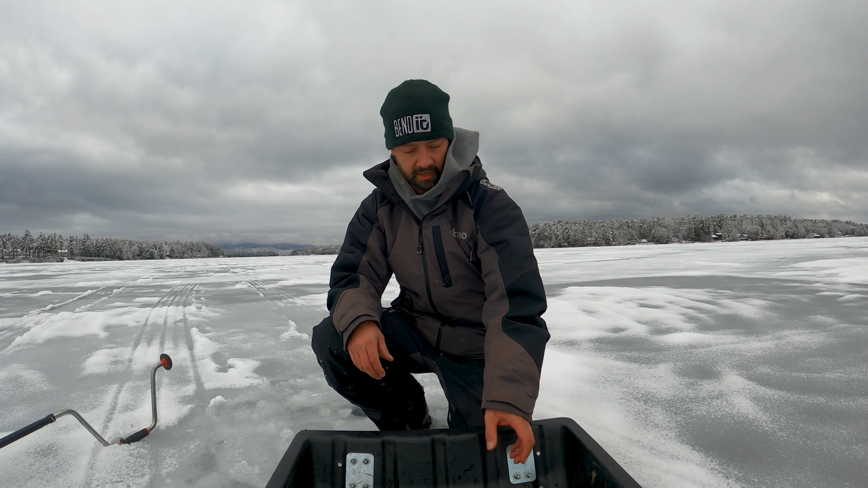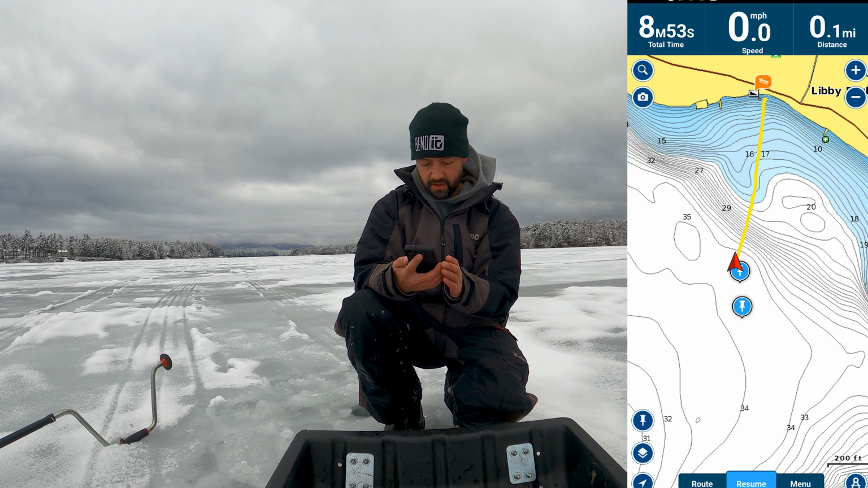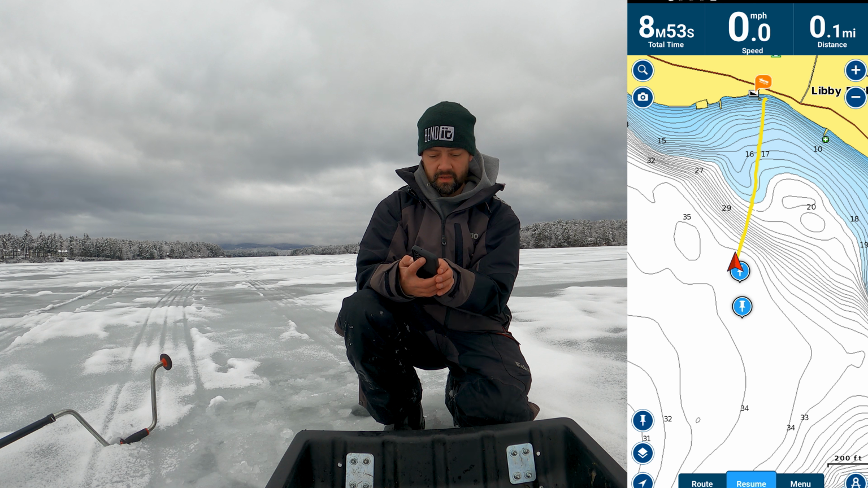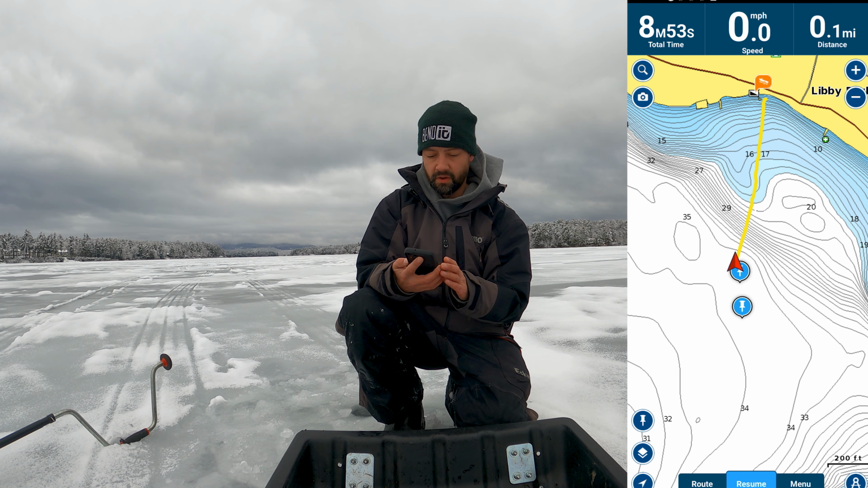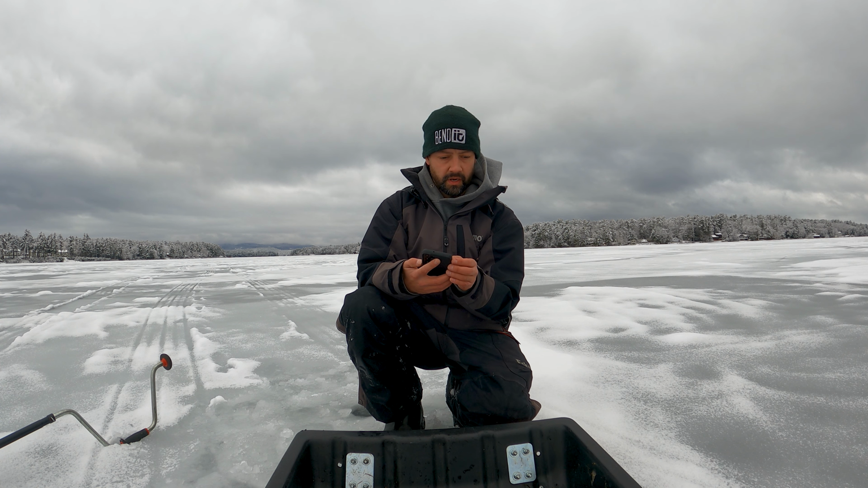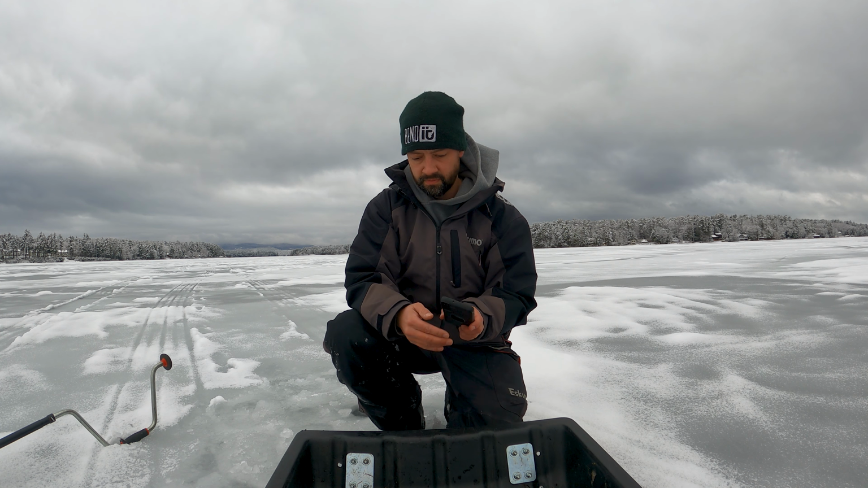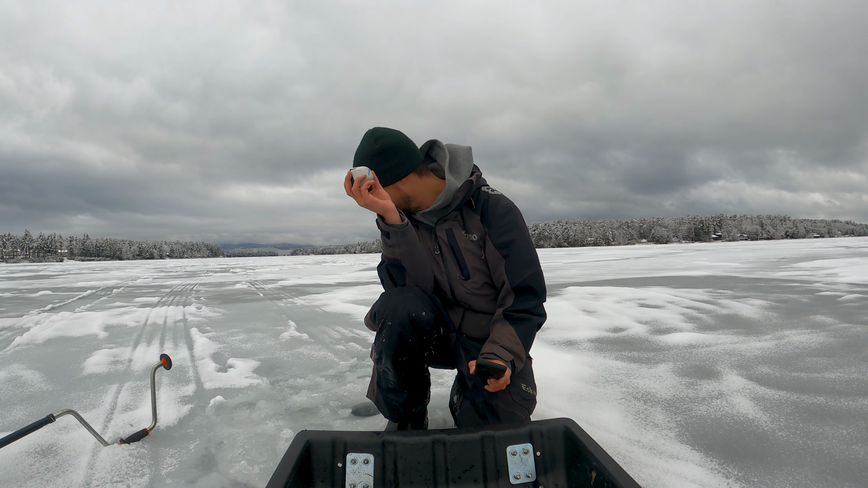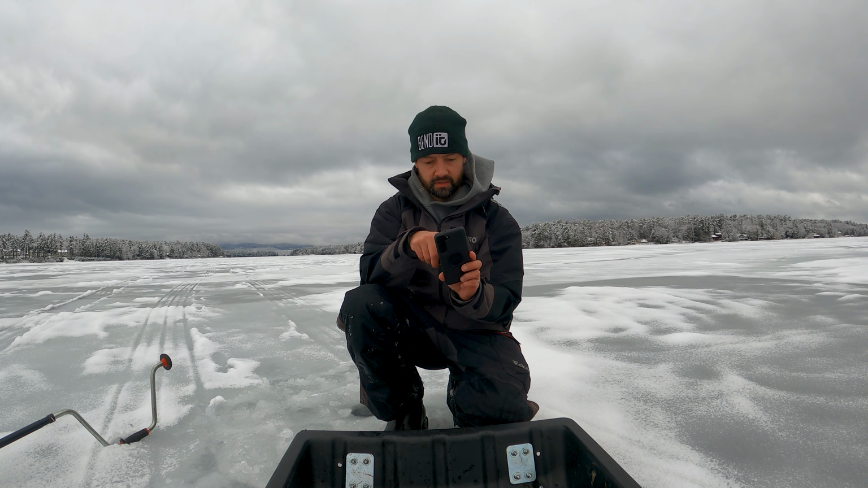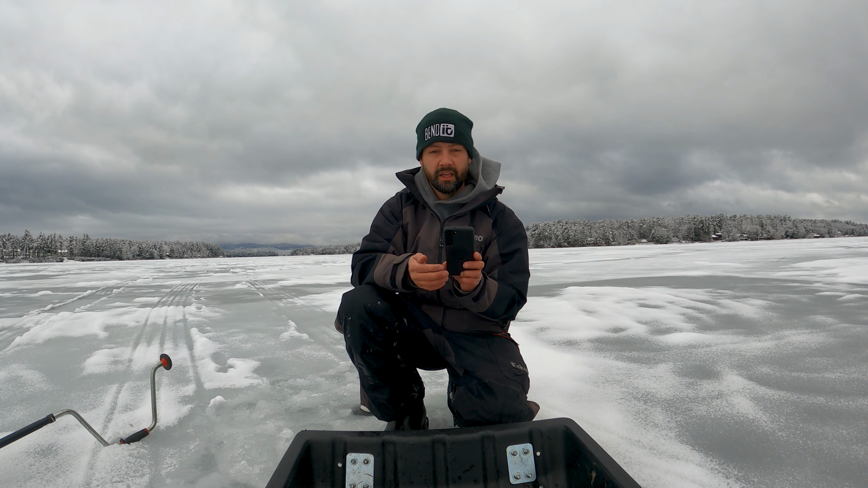We drilled that hole for jigging, and I'm going to pause my recording and take a screenshot exactly where I am right now, and then we are going to open the Garmin Striker app, and all you gotta do for this thing is turn on Bluetooth, and it only turns on when it's in the water. So in the water it goes.